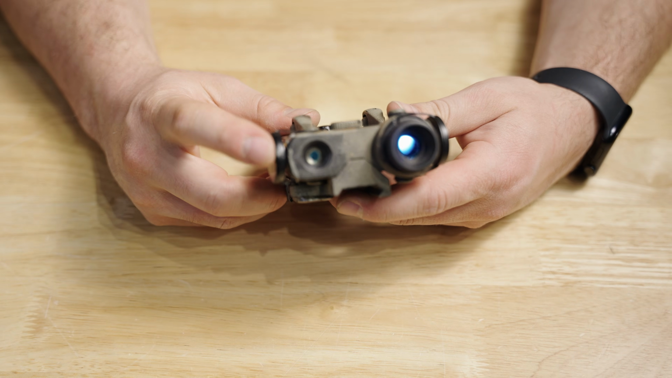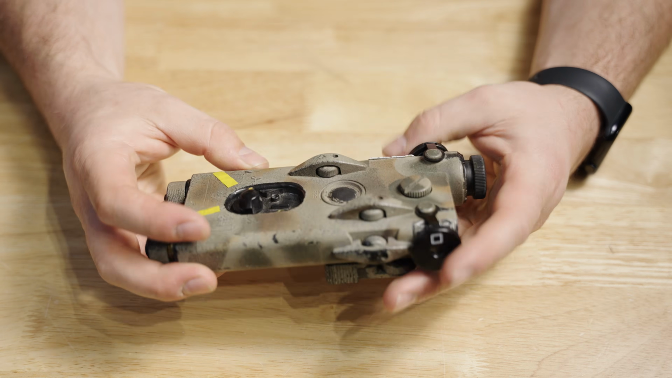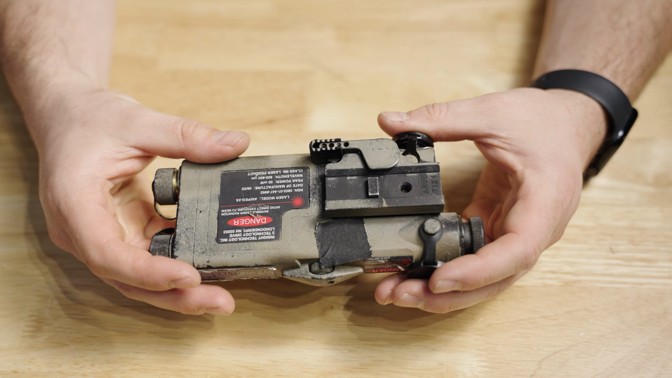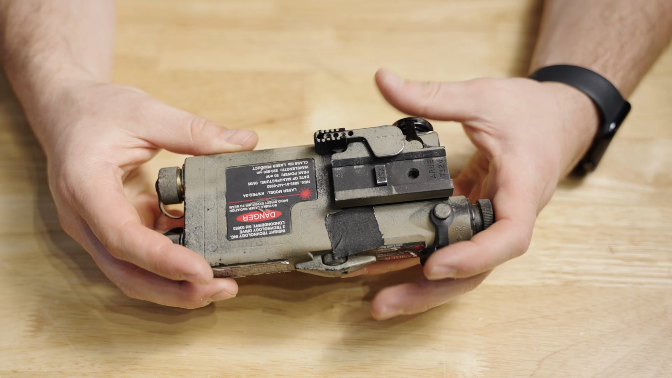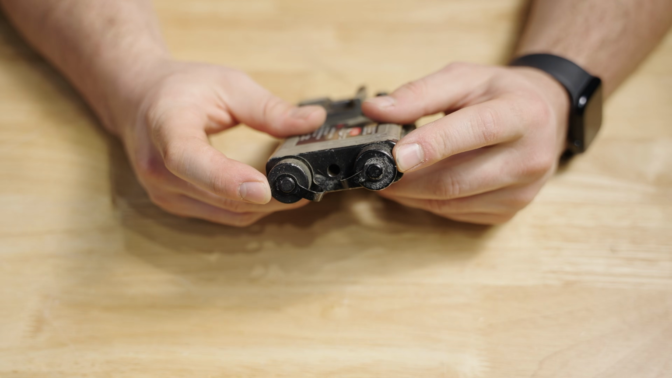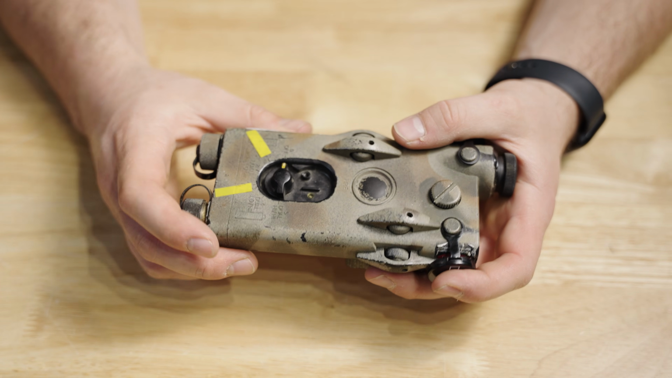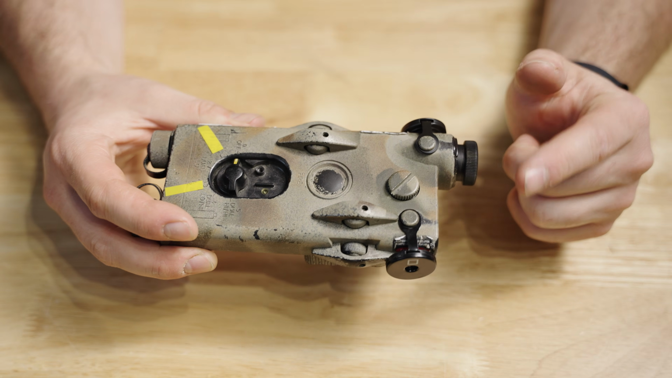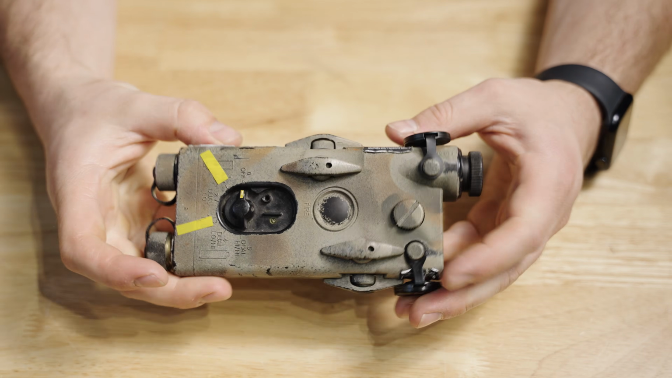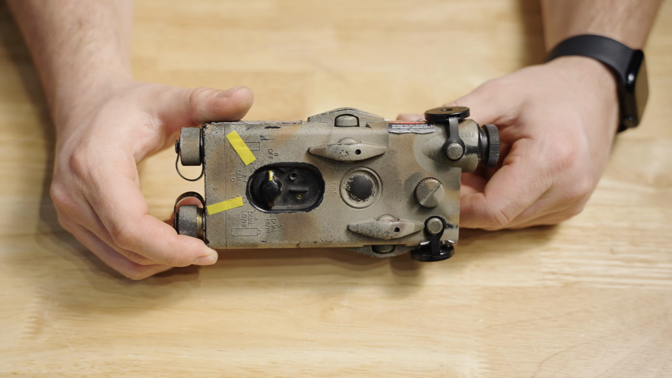The PEQ2 is going to be an IR laser only and IR illuminator only, so it's completely an IR device. This one has a LaRue quick detach mount. It is powered with two AA batteries, and you have the very useful mode selectors, which includes illuminator high with laser low. So it makes it very, very useful, and actually the illuminator on this was very, very clean. So it's very big, but it's a very high quality illumination tool.